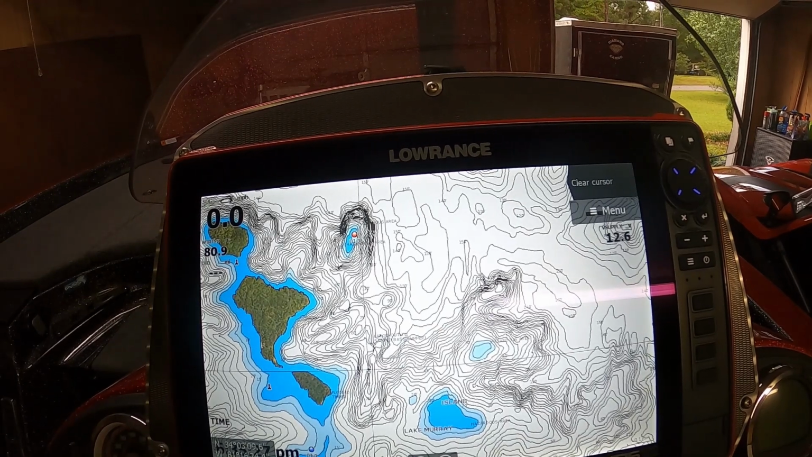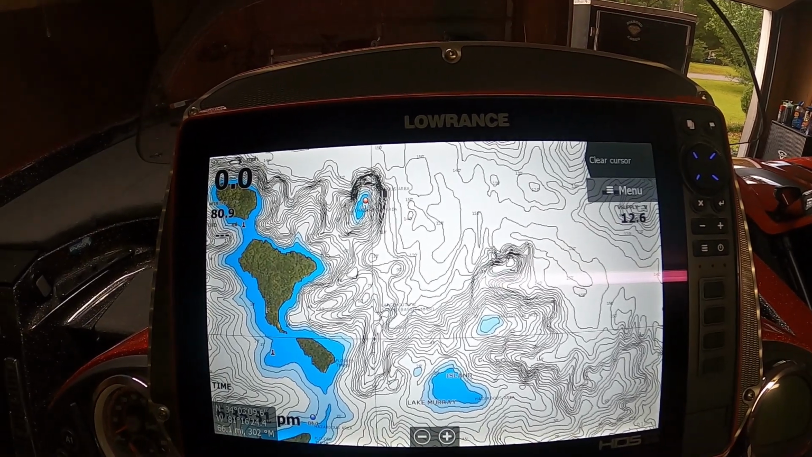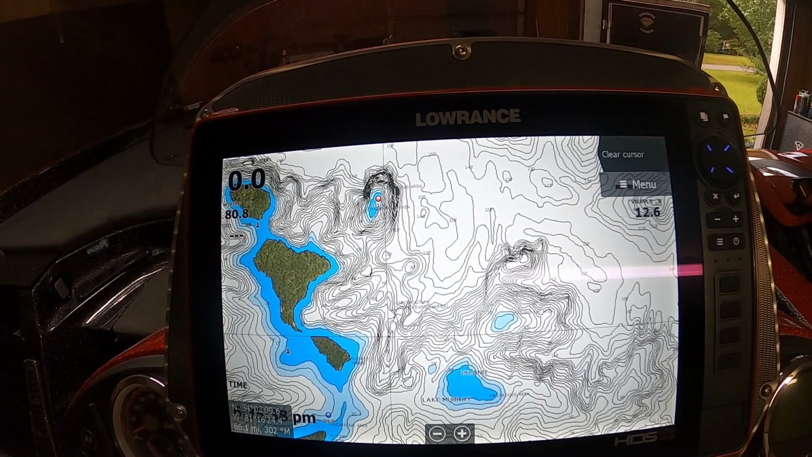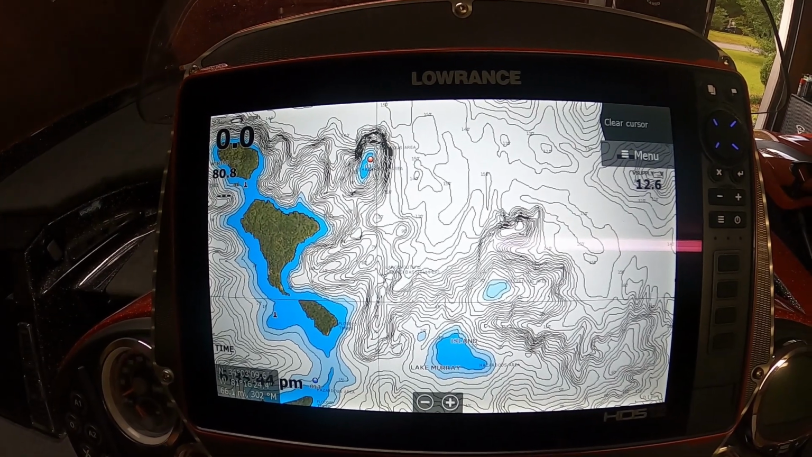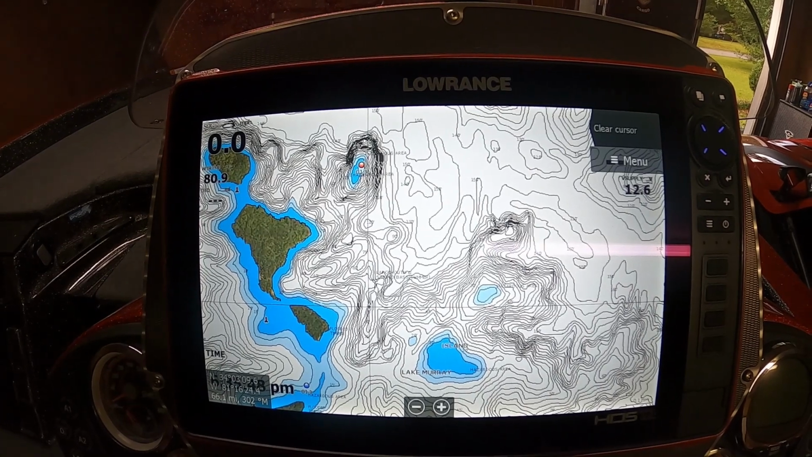So what we have here is a region of Lake Murray, and I'm just going to show you briefly the difference between your Navionics card and then your CMAP Reveal. Whatever your brand of unit is, I'm sure has some of the same features and does some of the same things, if not better or worse. It just depends.